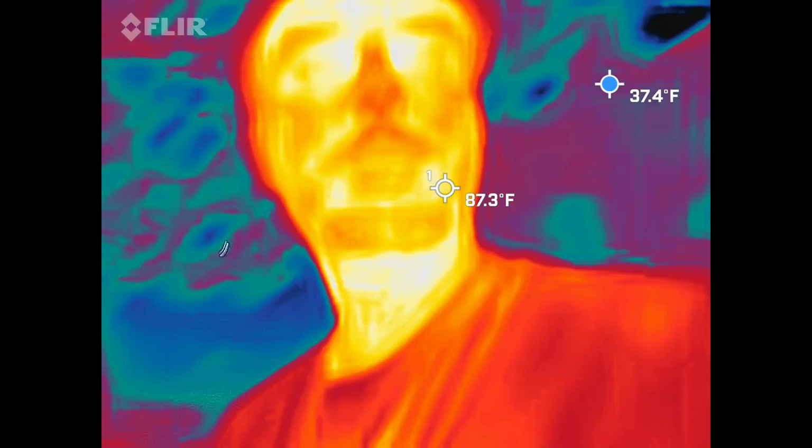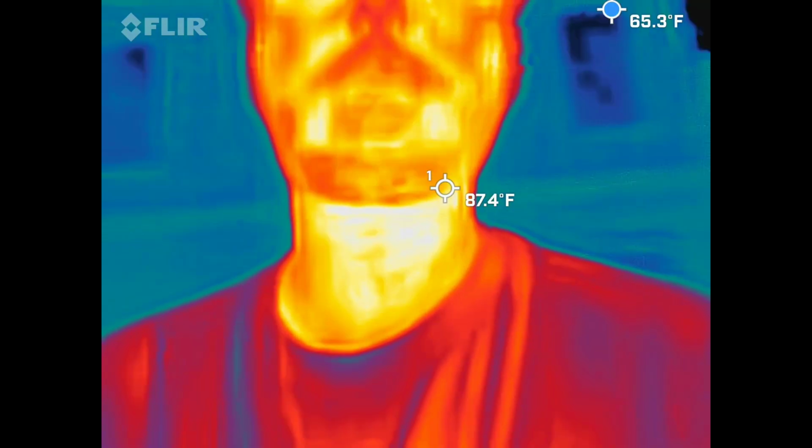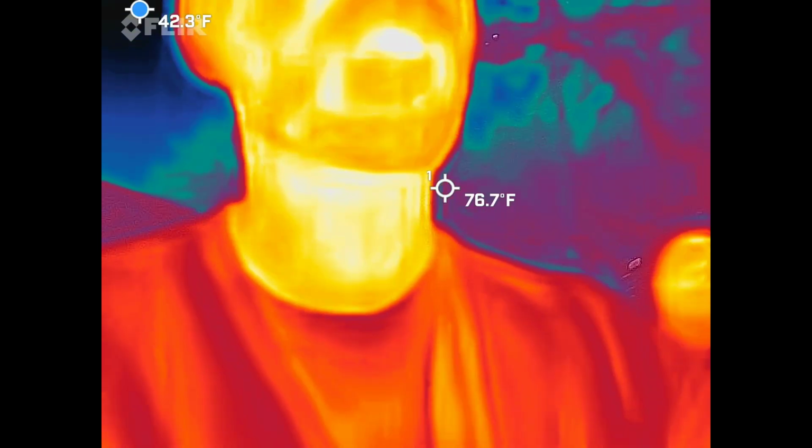Should be able to see me in there. So red, orange, and yellow guy. So again, this is seeking out heat signatures. I'm going to point out, because this is really going to work out for me tonight, me being the red, orange, and yellow thing in there, that means I'm the hottest thing inside the frame right now.